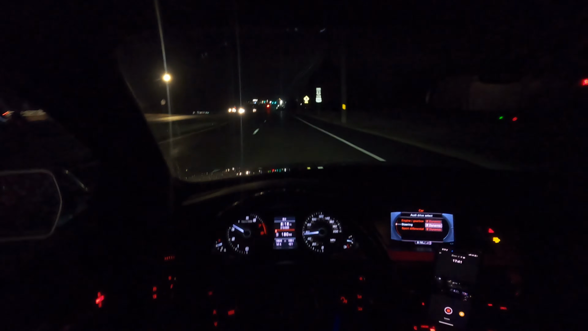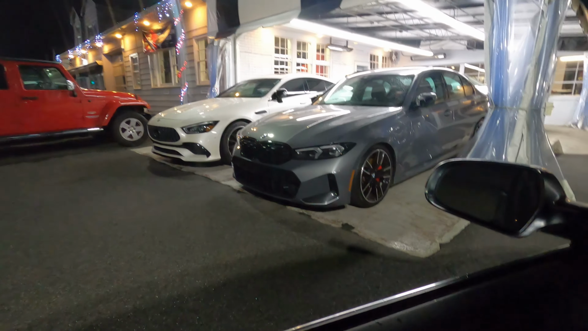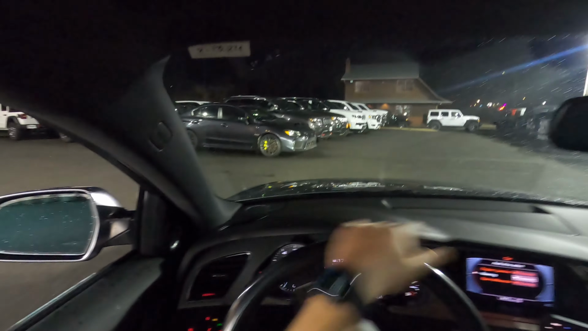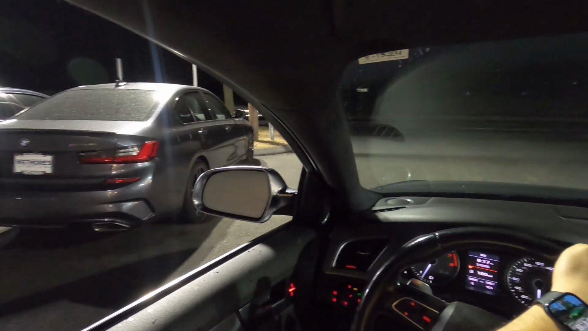Oh man, they have an M340 over here. That's pretty cool. Look at that, guys. That's a good looking vehicle. They have a G63, is that what it's called? But anyways, they have a lowered M340i if you guys are interested. And they got an M340i as well over here, an 840, and an STI if you guys are looking for an STI. But that's a beautiful car, guys. That M340 is a vehicle I would like to own.